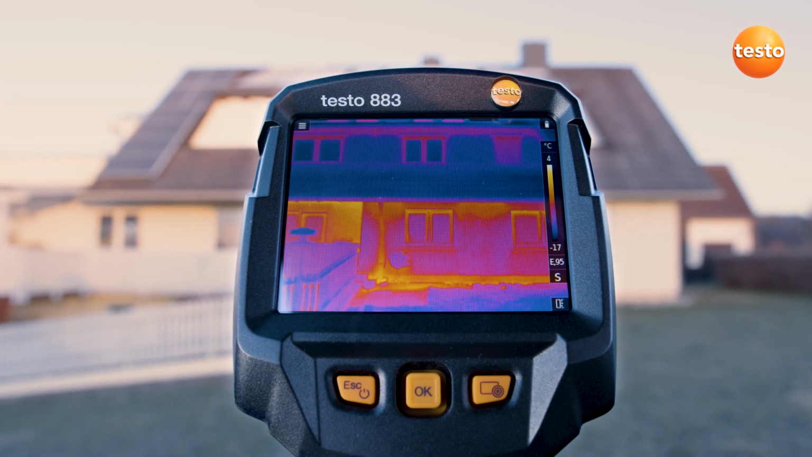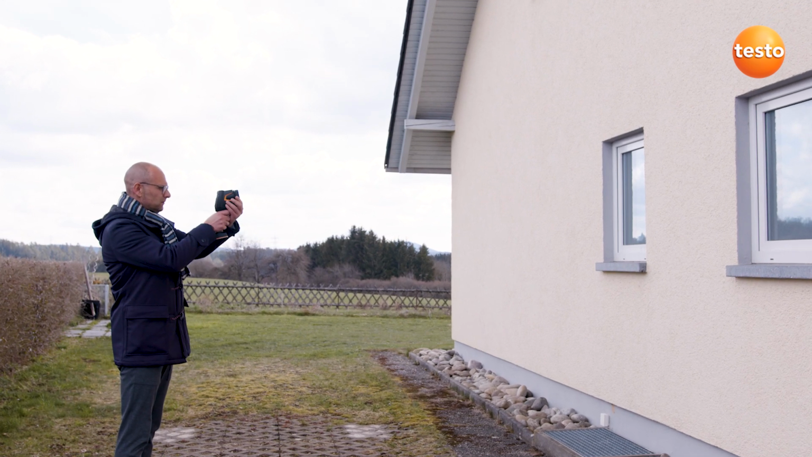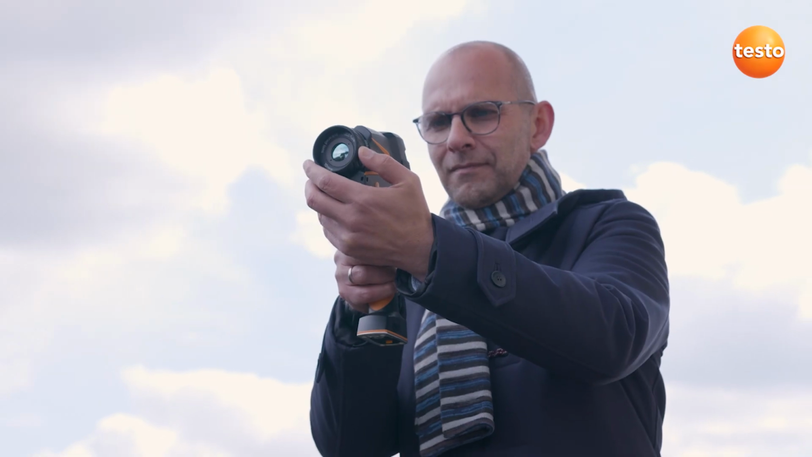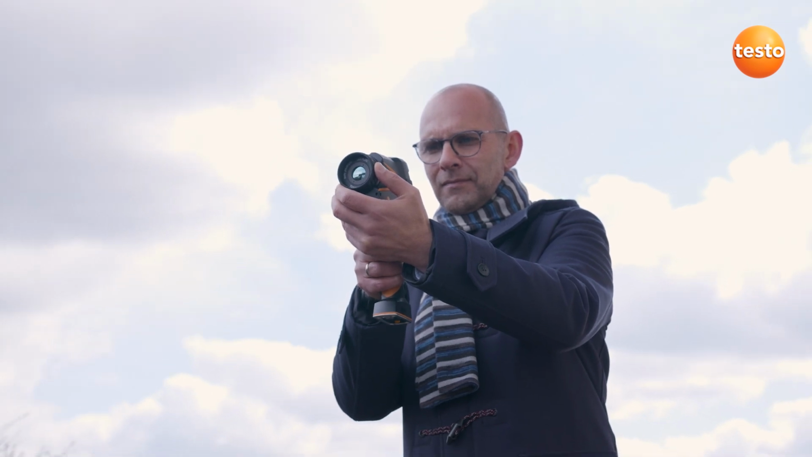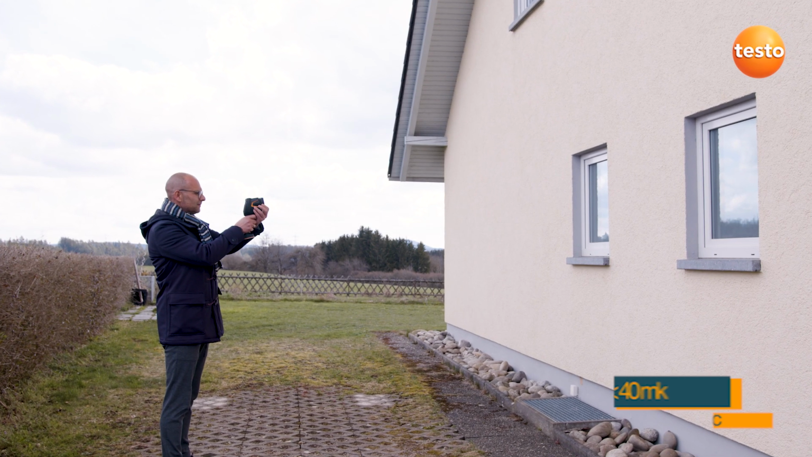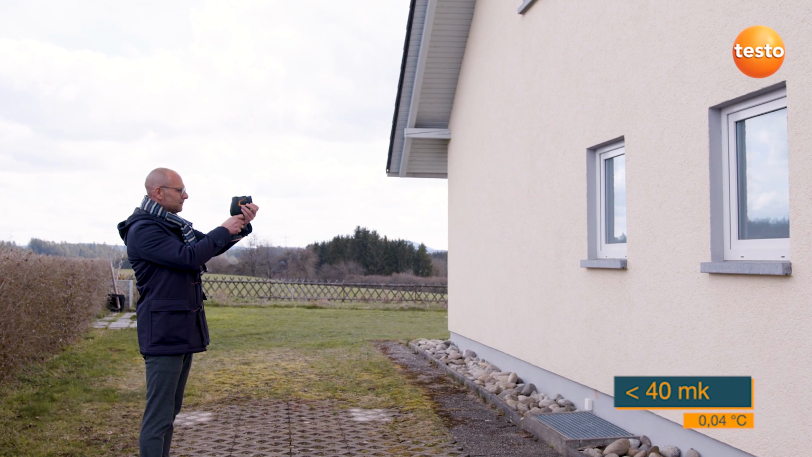In building thermography, even the smallest temperature differences have to be identified precisely. This is covered by the thermal sensitivity. In the thermal imager Testo 883, this value is 40 millikelvin. That means that the imager can detect temperature differences from 0.04 Celsius.